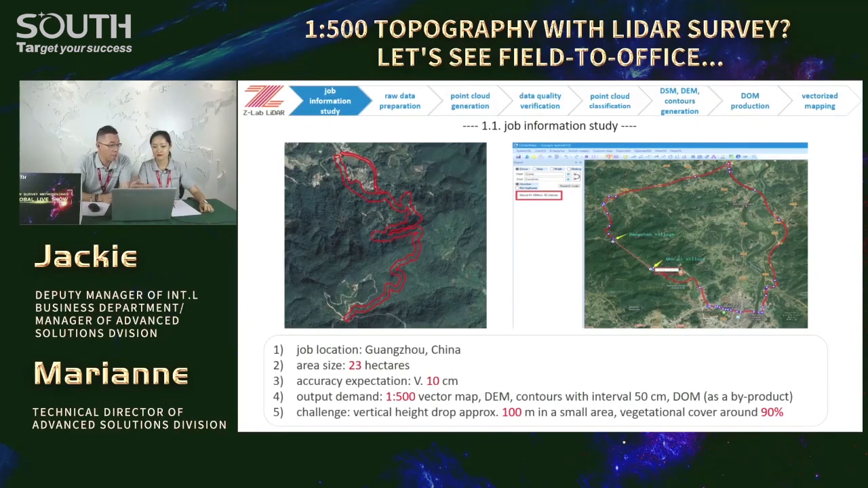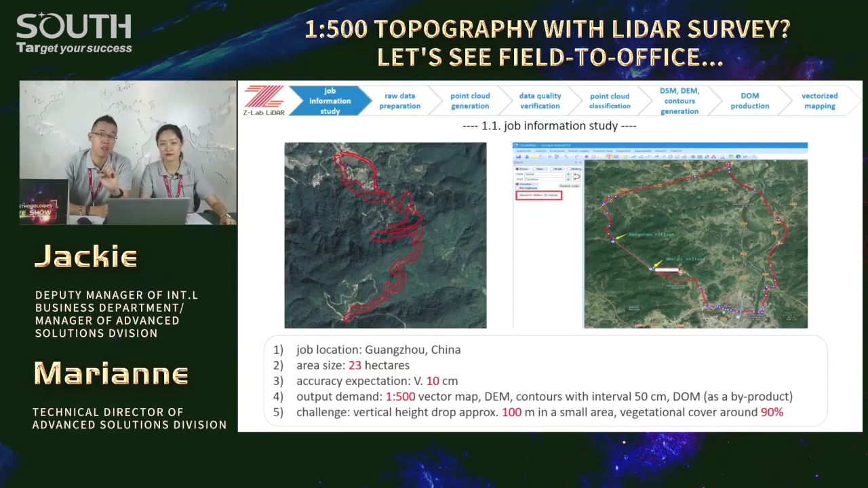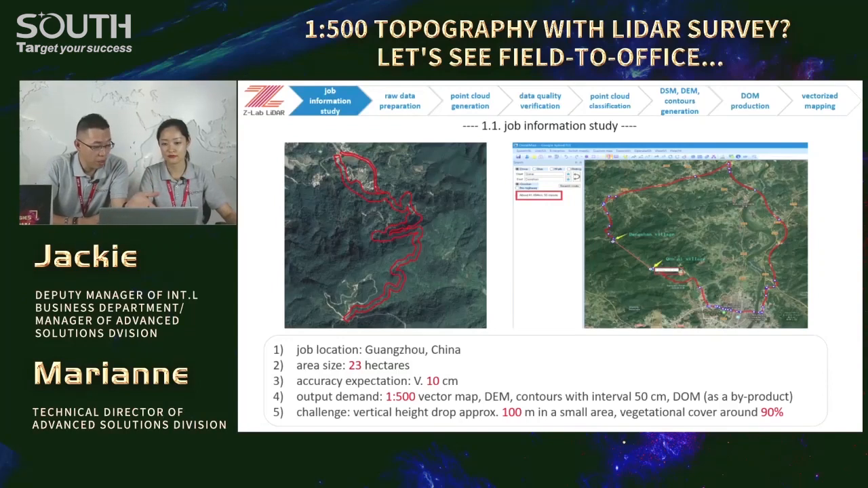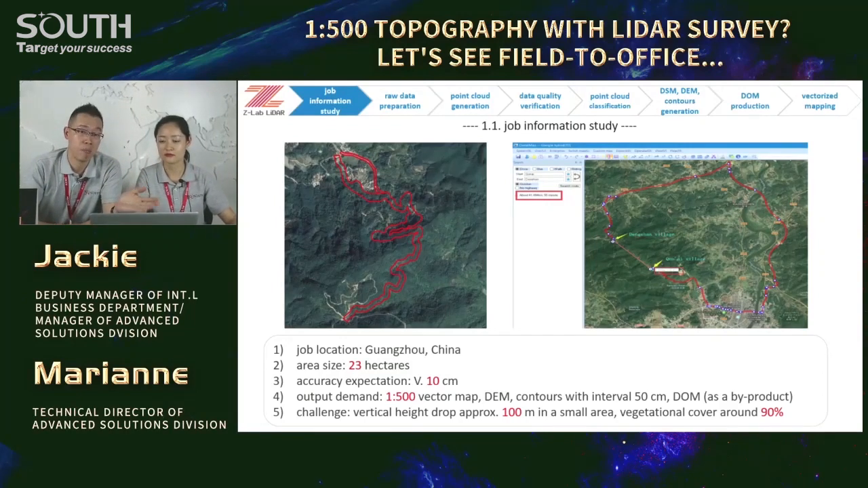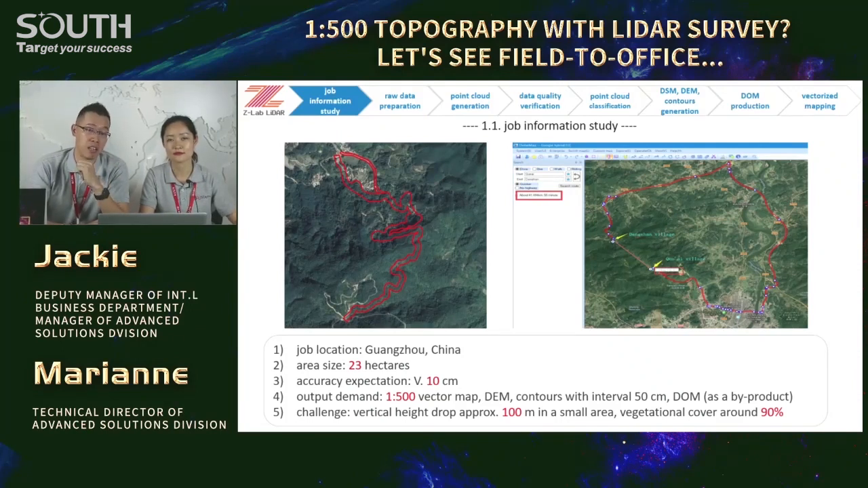From left to right, 1 to 8 steps in total, roughly speaking. And below, that's the background information of the survey job. Hey guys, I'm not going to read everything on the slides because I'm sure you are smart enough to understand all my literatures easily. Instead, I would like to tell you something behind for more hidden messages. Okay?